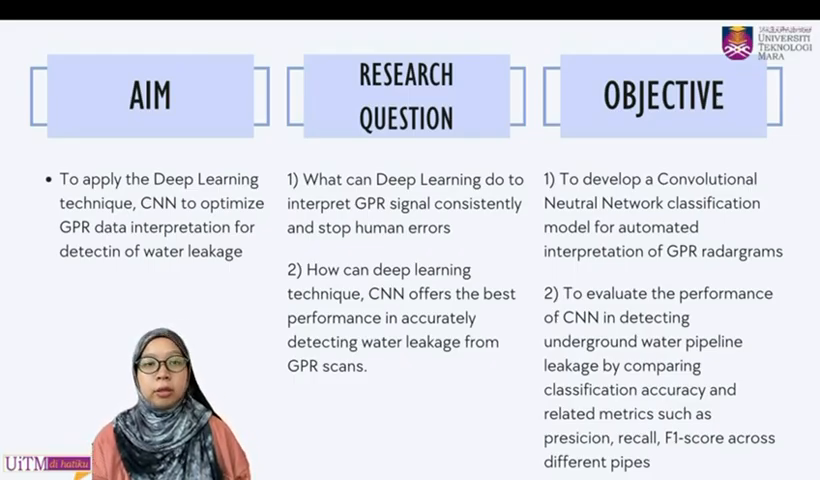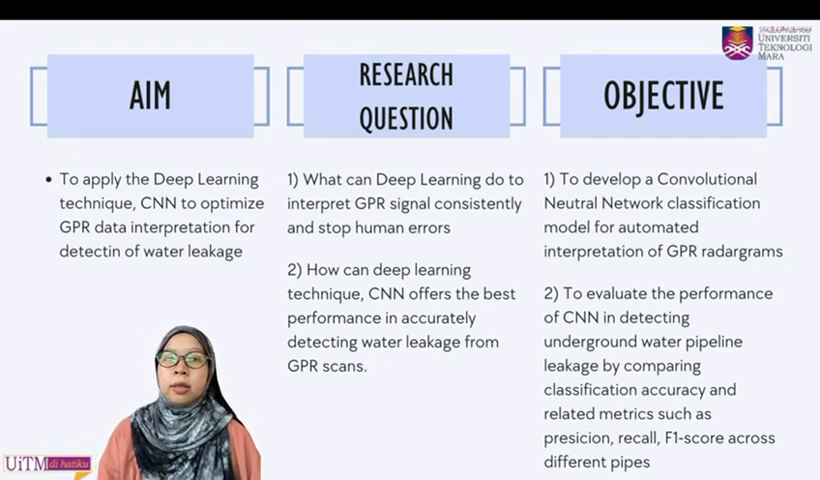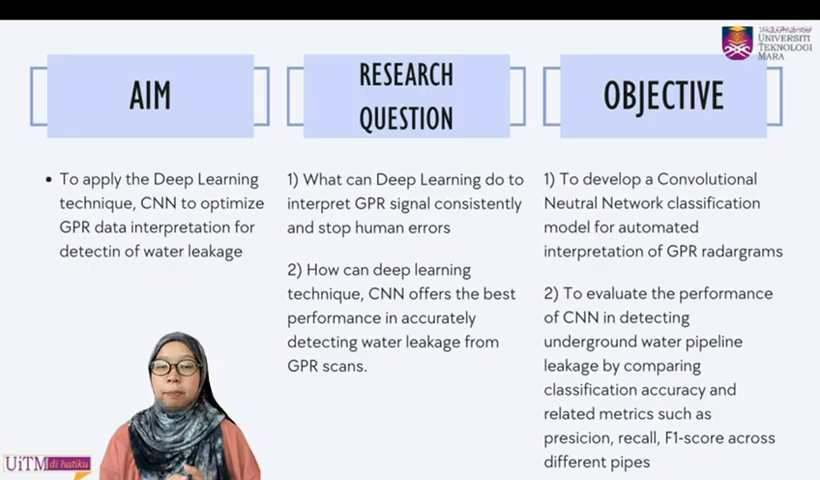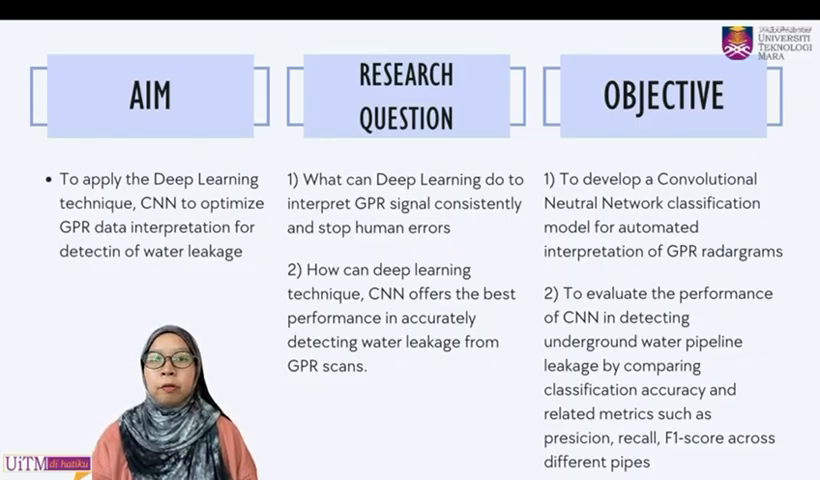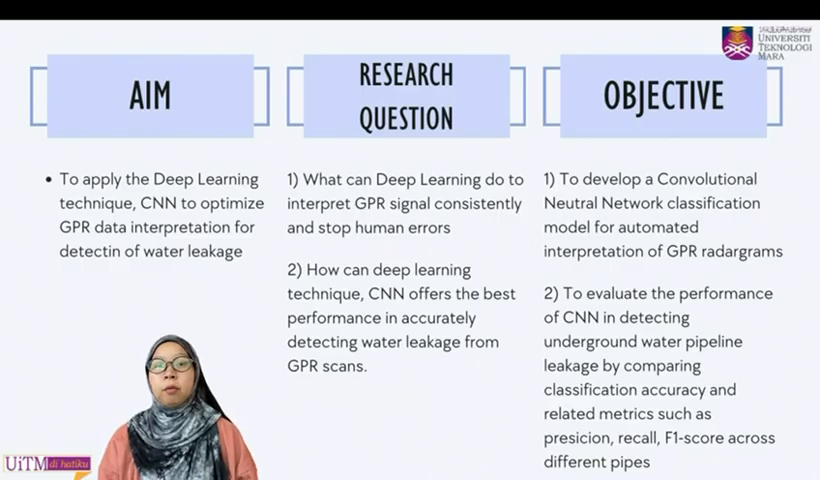My research questions are: how can deep learning interpret the GPR signals consistently and reduce human error? And how can CNN achieve the best performance in detecting leaks? To answer this, I developed a CNN classification model and evaluated its performance using accuracy, precision, recall, and F1 score.